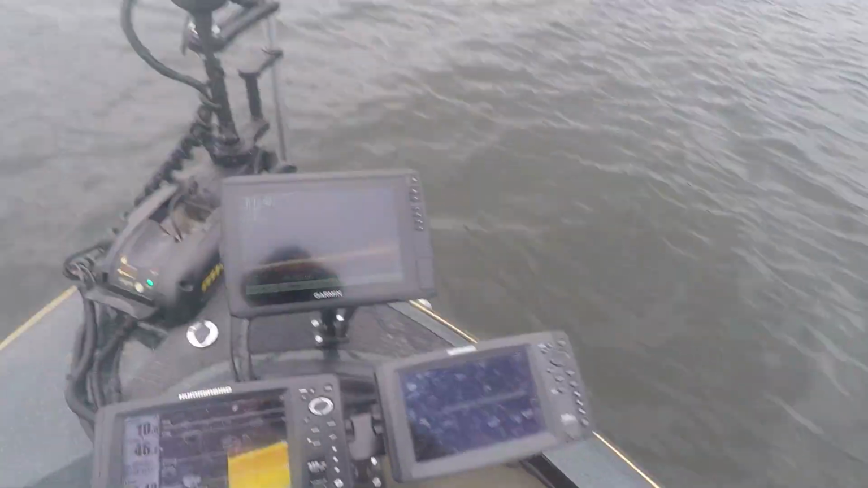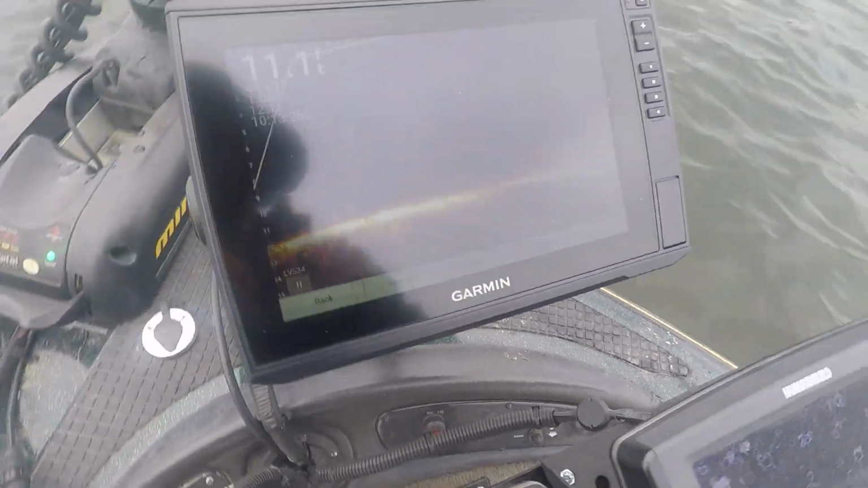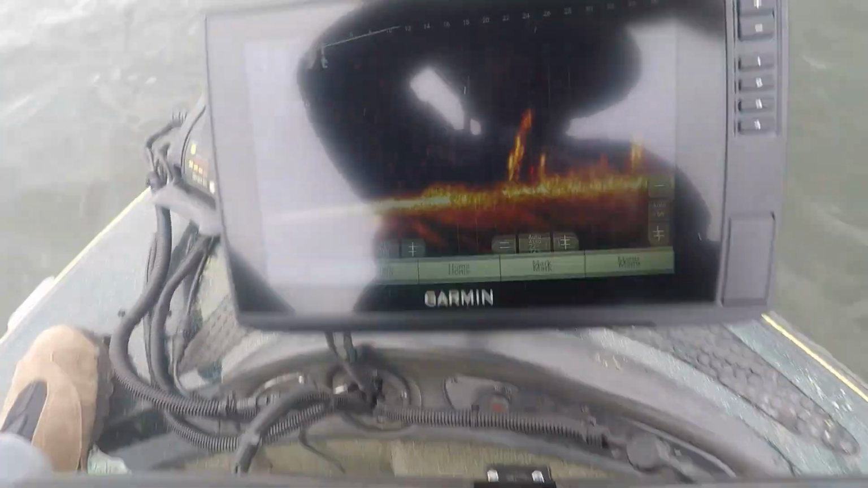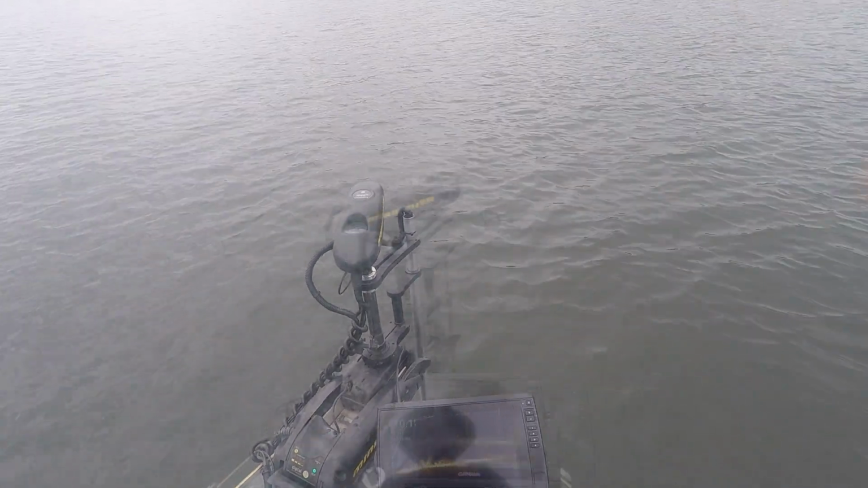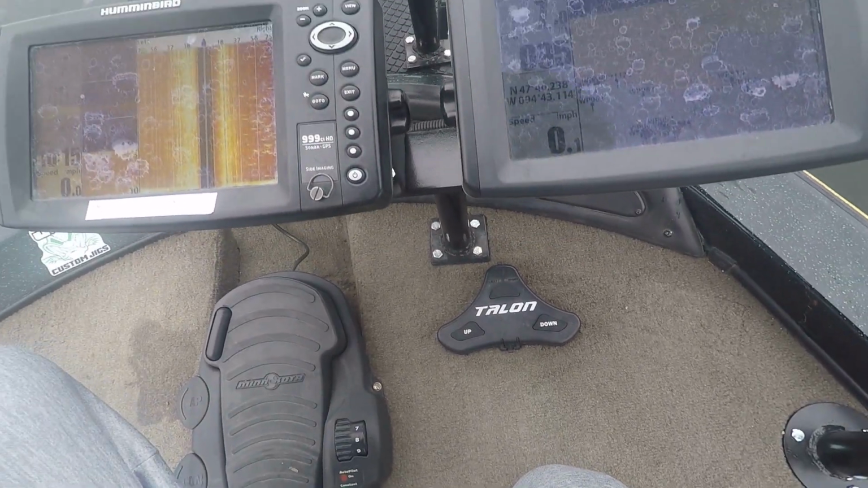Huh, look at that. Livescope's working. You can see there's a lot of glare. I'm sorry. Yeah, Livescope is working. That is nice and clear. Yep, that's gonna do just fine. All right, so I want to show you guys my setup now here.